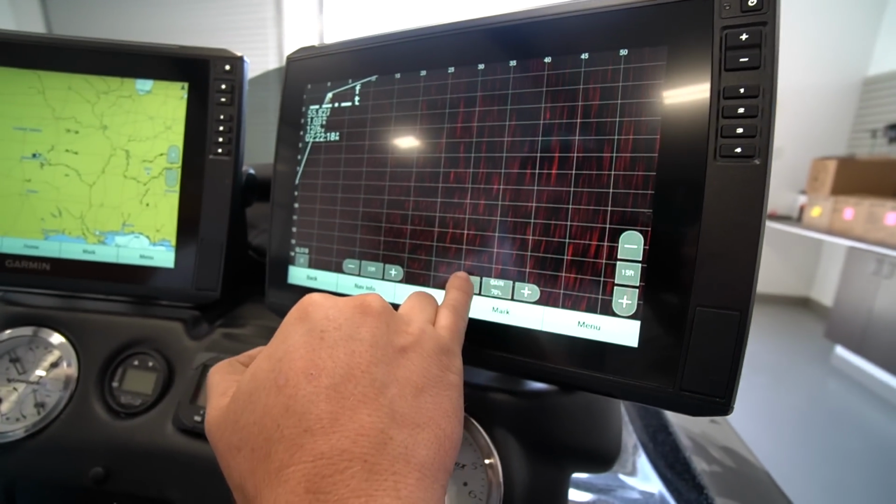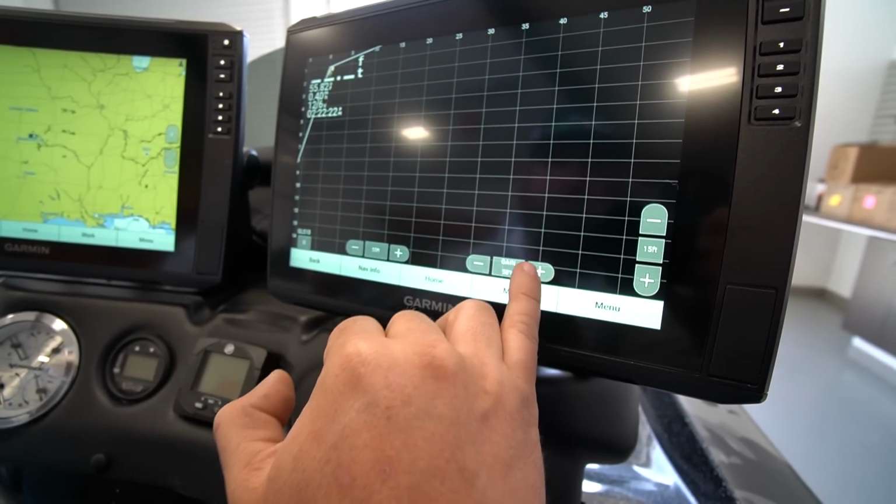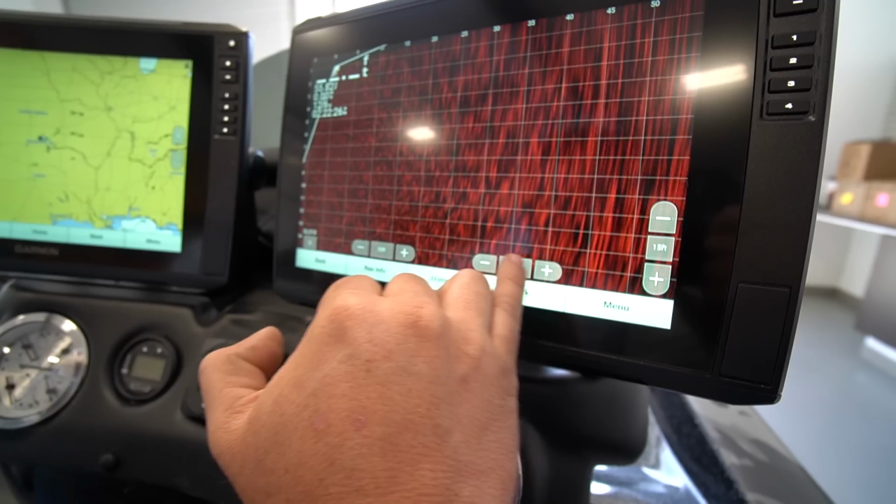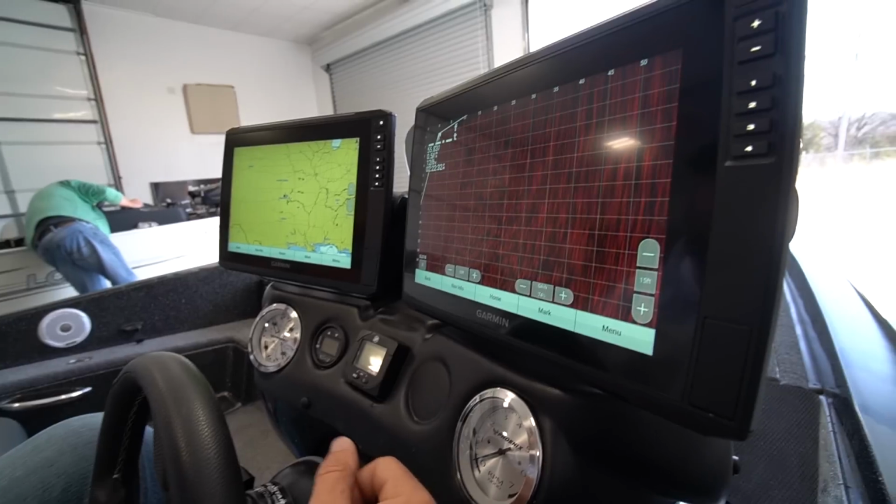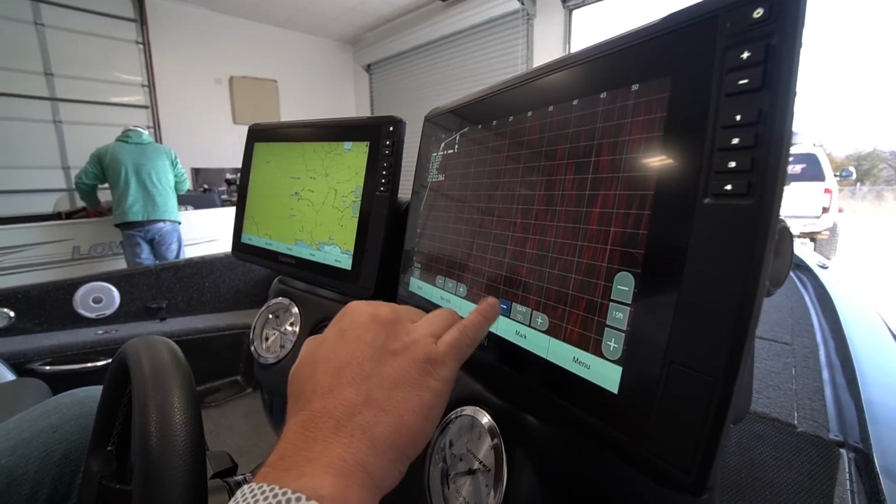Now a lot of people think they want their screen looking like that, where it's just black everywhere. That's not true. You take your gain up and you bring as much noise into the picture as you can stand. That's going to give you all the detail in the world that you need. If you really want to get good with your live scope, that's how you need to have it set. Don't worry about this black screen stuff. It's that simple. It is that simple to start with.